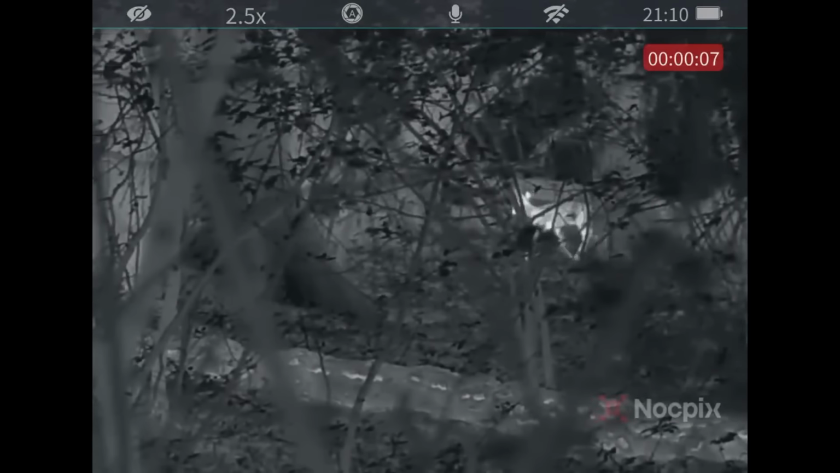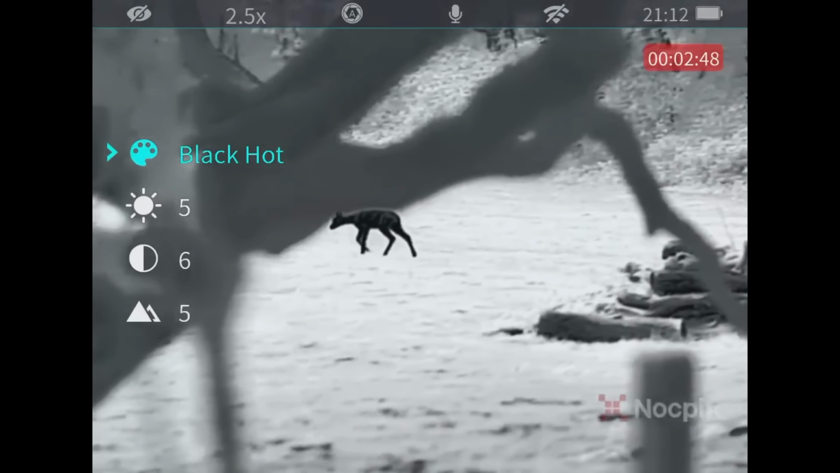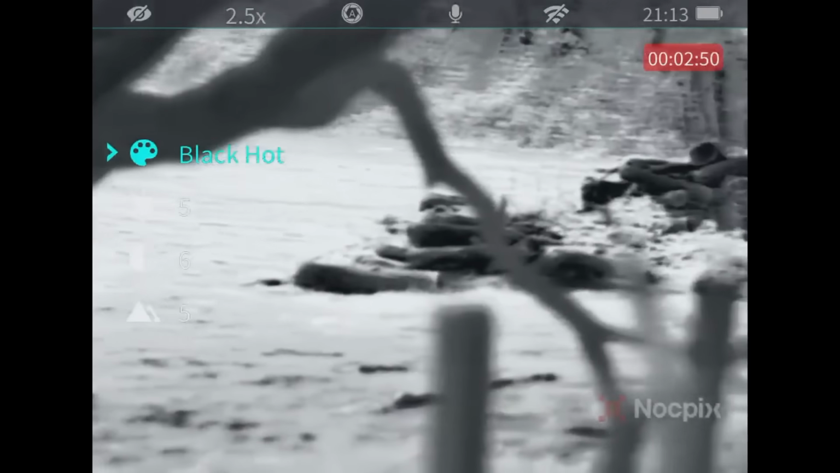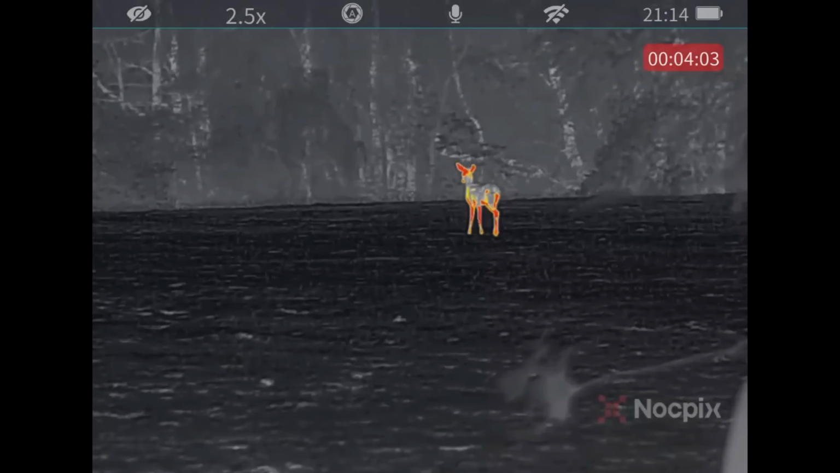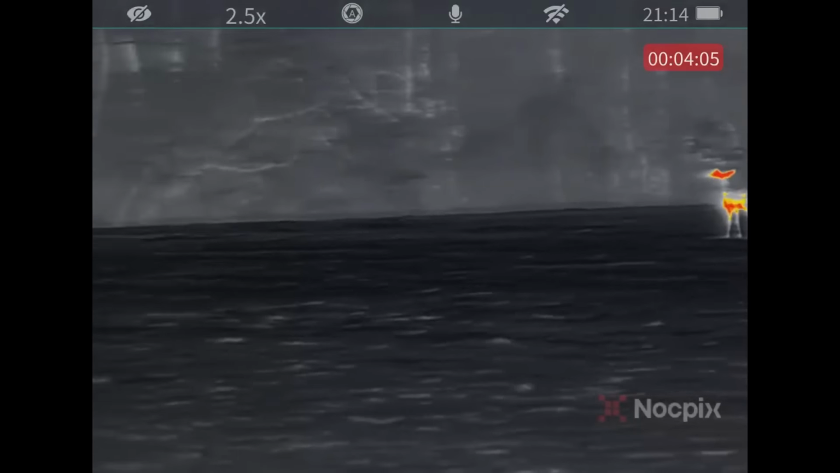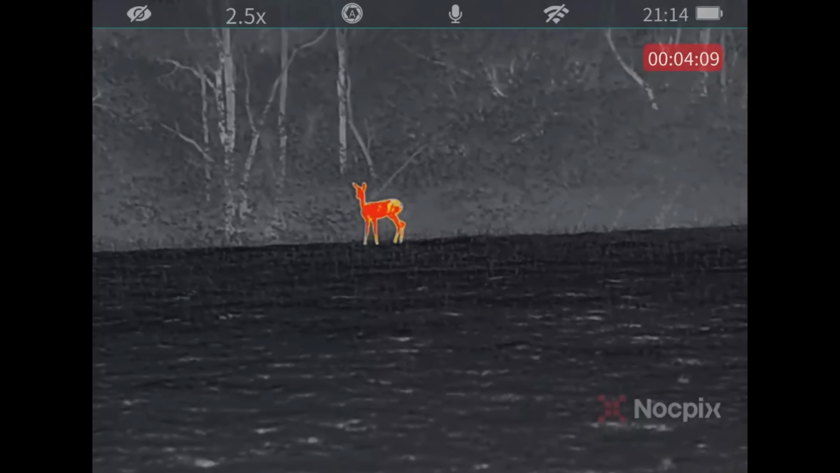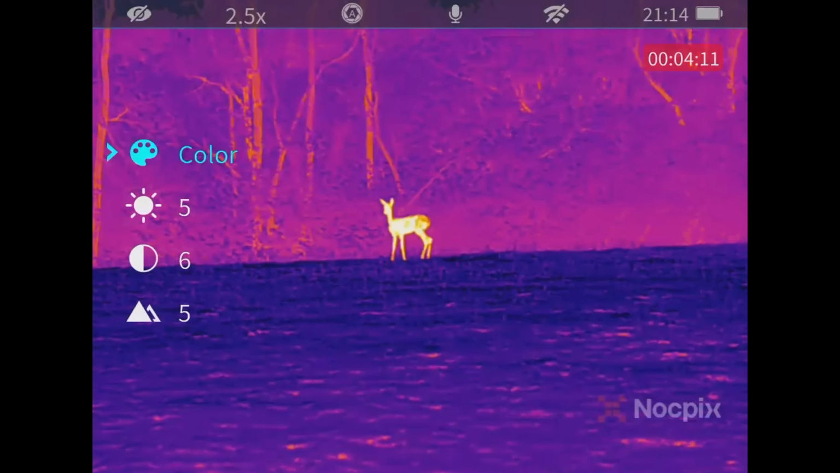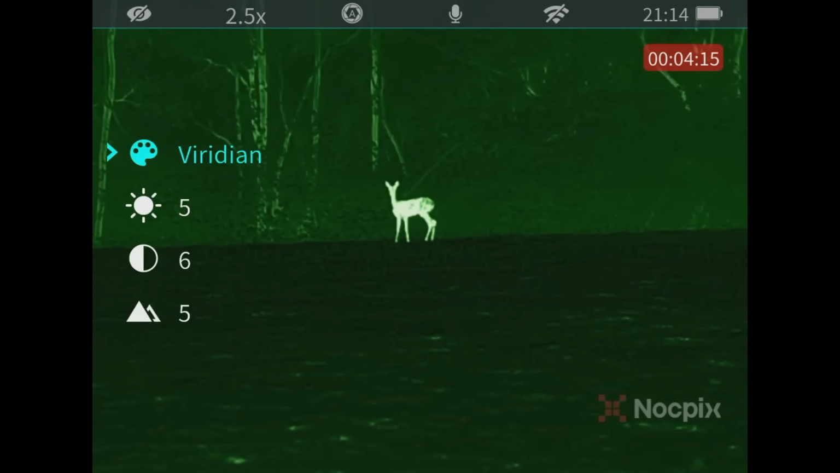I really like the violet, or the purpley one. It's a new one on me, that one. Is it? I've tried them all. Black hot's good. When you find them with the white hot, sometimes I just click through and go onto black hot, and it gives you more definition, hair and all that. You can see that a lot clearer. But I prefer the white hot. You just swing round, and there's something white there. You're straight on it, and it really hits you.